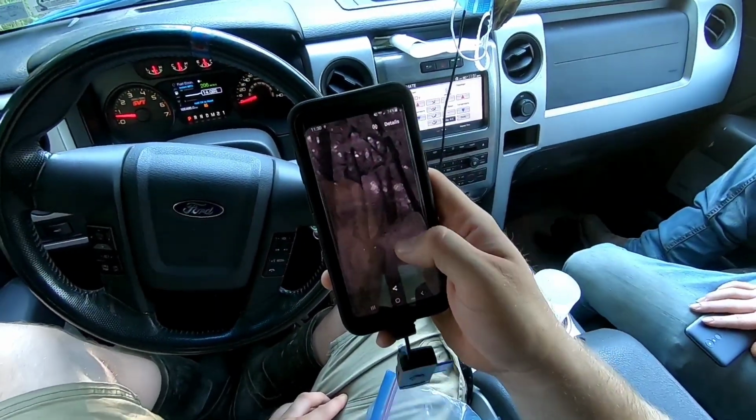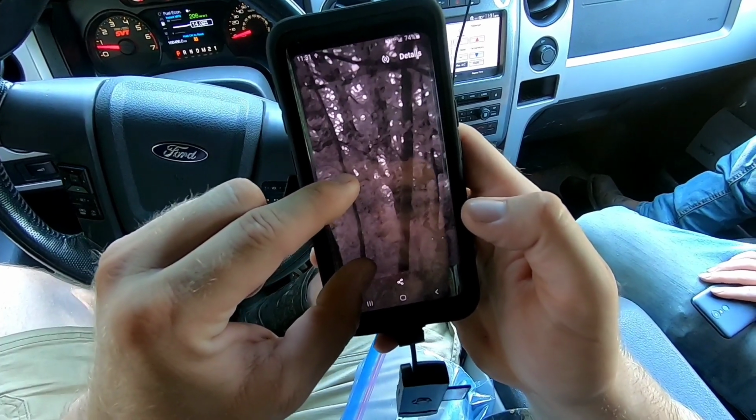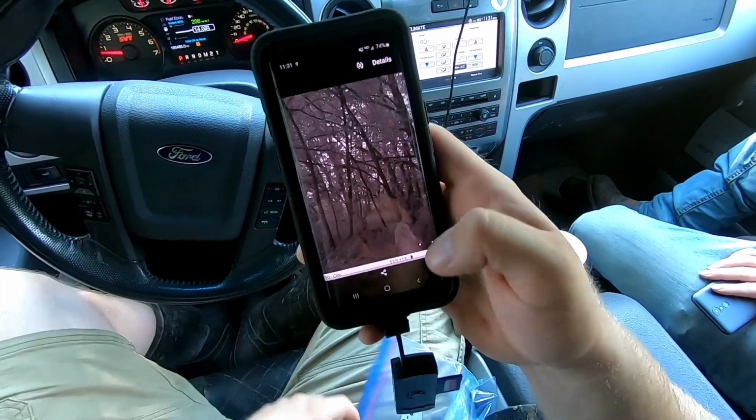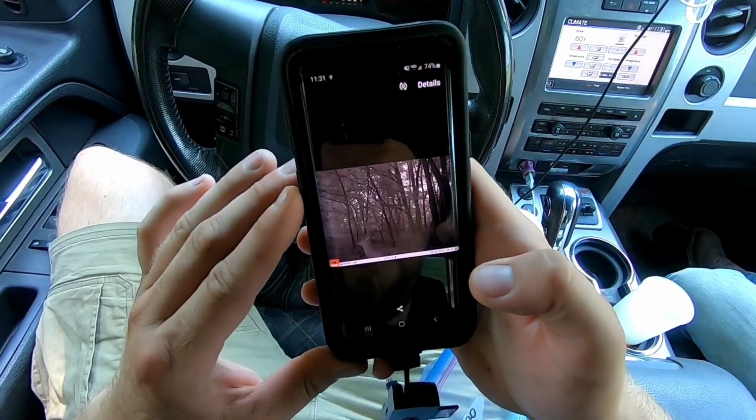All in the morning, coming down out. And it looks like in the background there's actually another one back there. I can't tell what it is, but there's three deer together. We can get a better view.